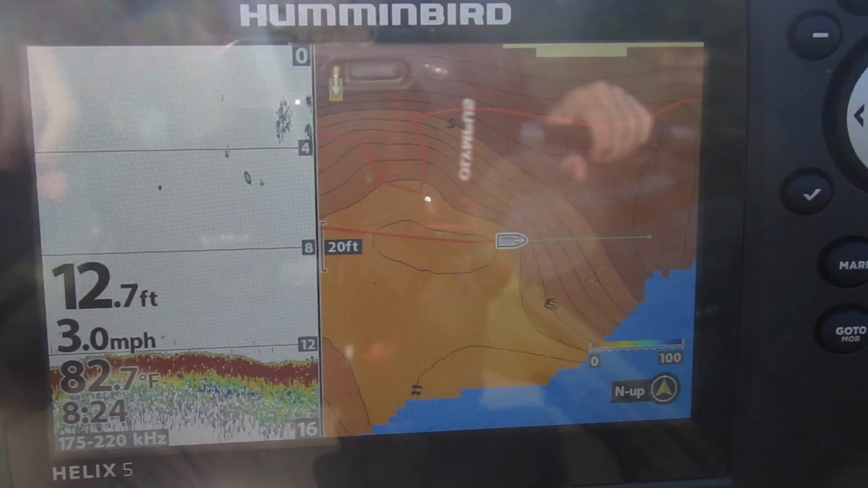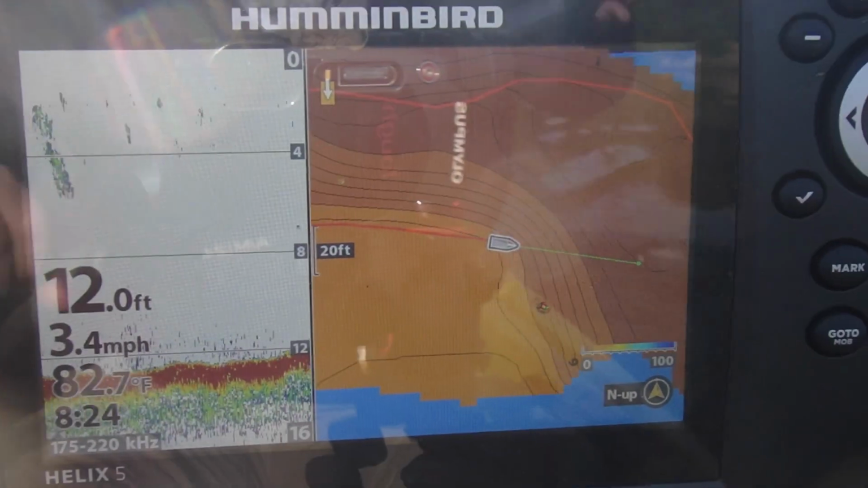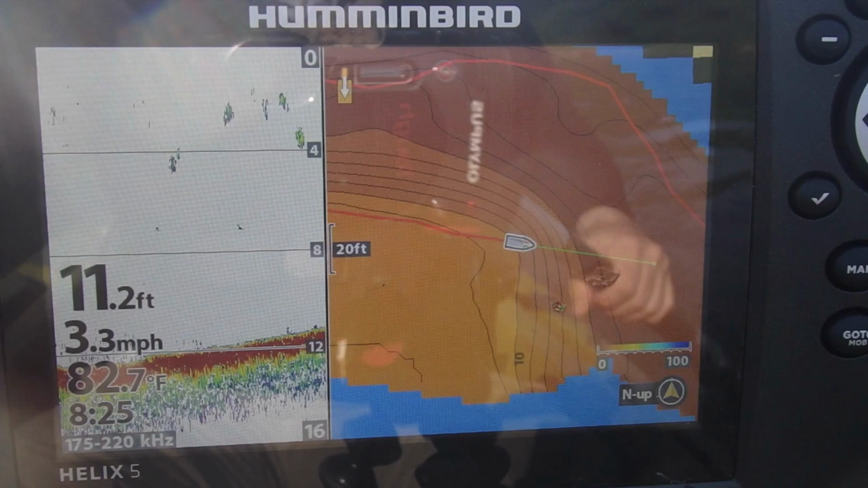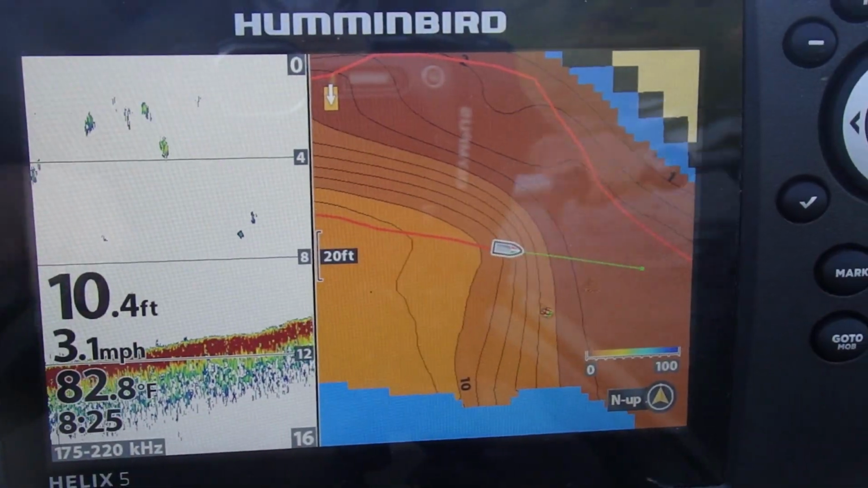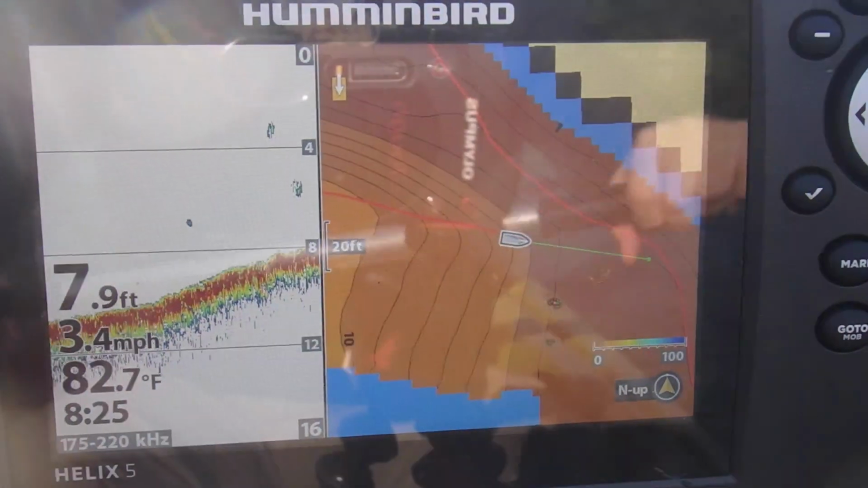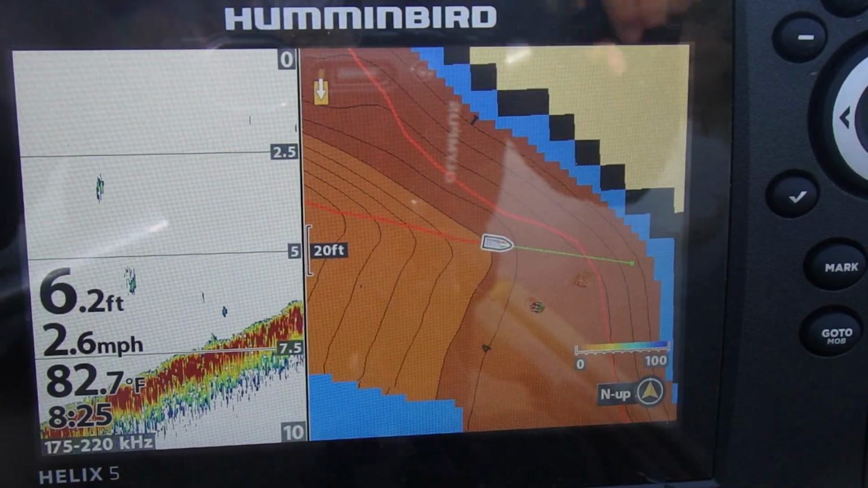Big flat bottom here, so it's getting rid of all of that presumptive shallow water. Now we're going 3.5 miles an hour, still mapping successfully. But we are showing a real deep drop off there that isn't likely accurate. That's something that we are drawing because we don't have any other data.